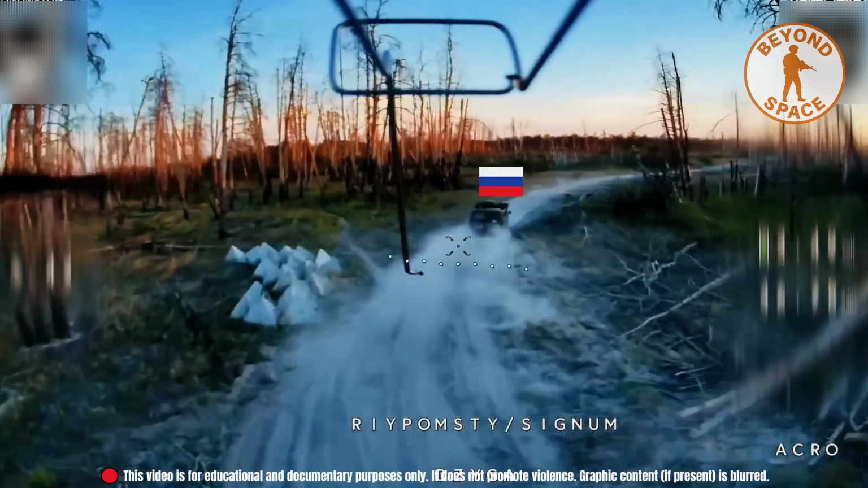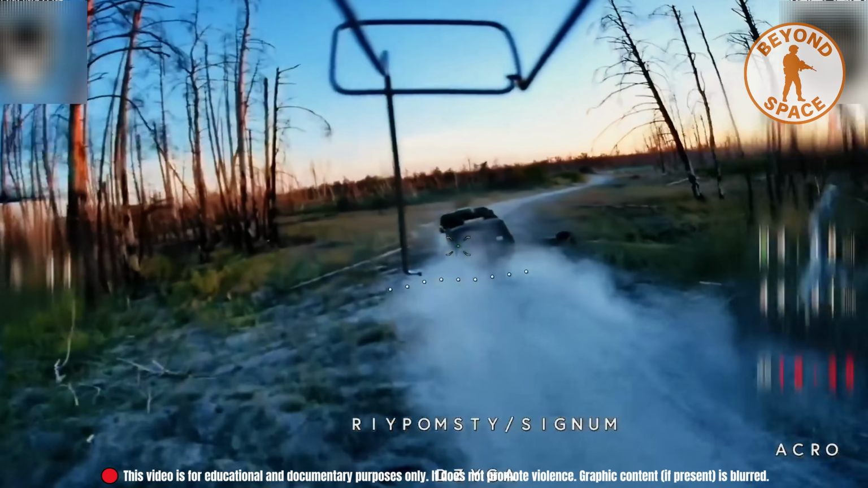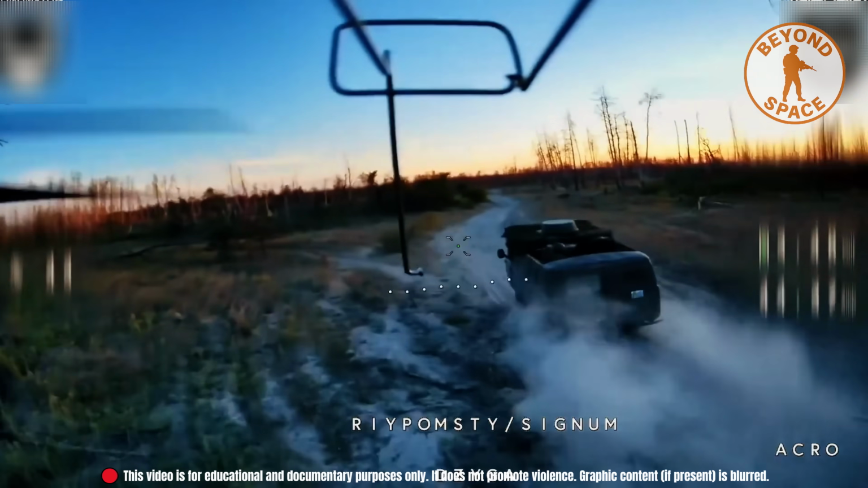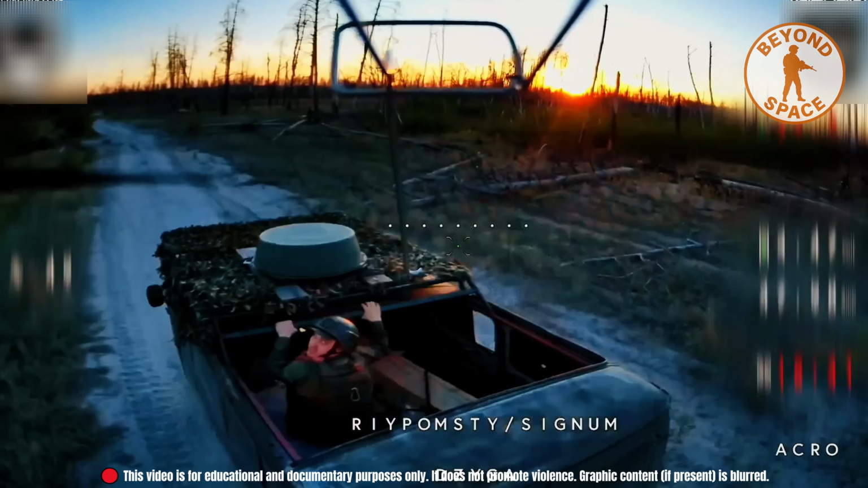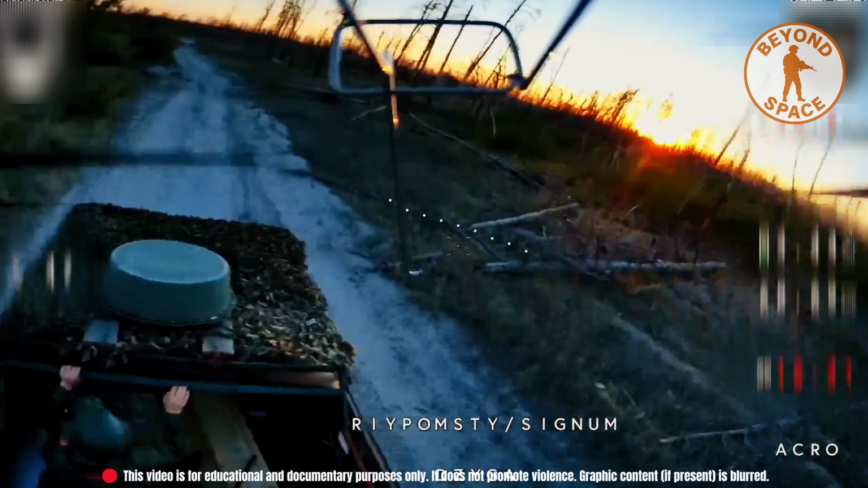Nearby, a pickup moved down a dirt road. The soldier on board glanced up. Too late. Both were neutralized. In this war, even instinct reacts slower than drones.